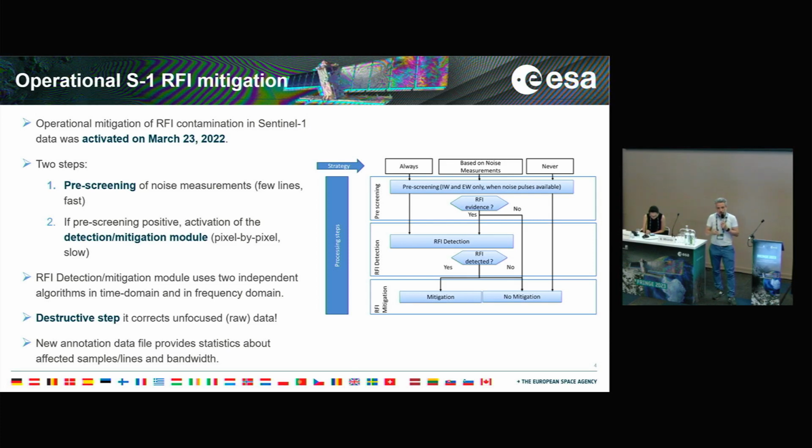Basically, this is the algorithm that we have implemented to perform this RFI mitigation. I provide some details, but I will not go really into the more technical details. Basically, there are two steps. First, a pre-screening step that is only based on noise measurements and is aimed at enabling or not enabling the RFI correction on the Sentinel-1 products.